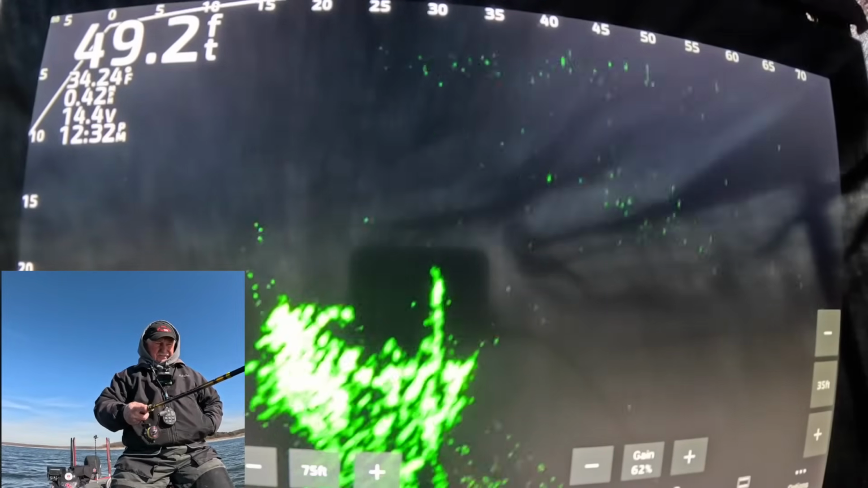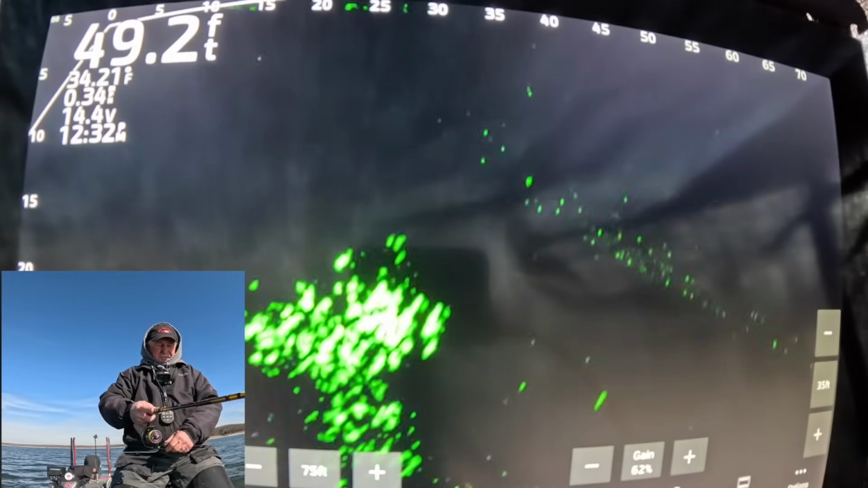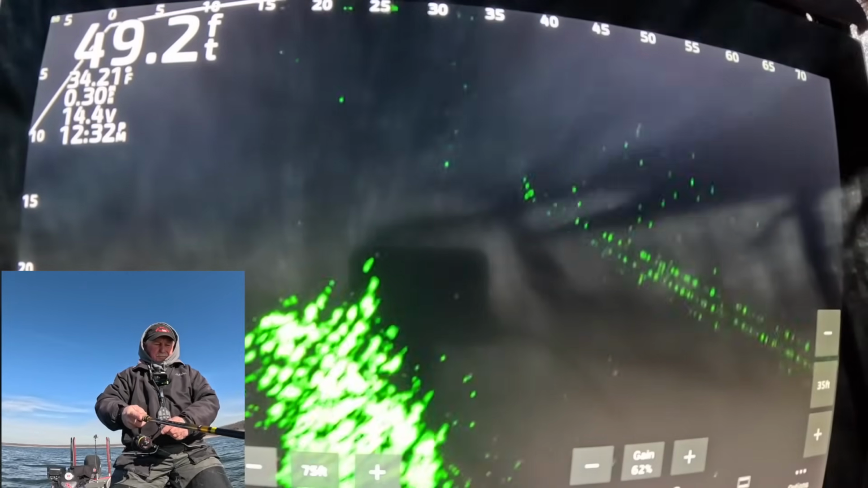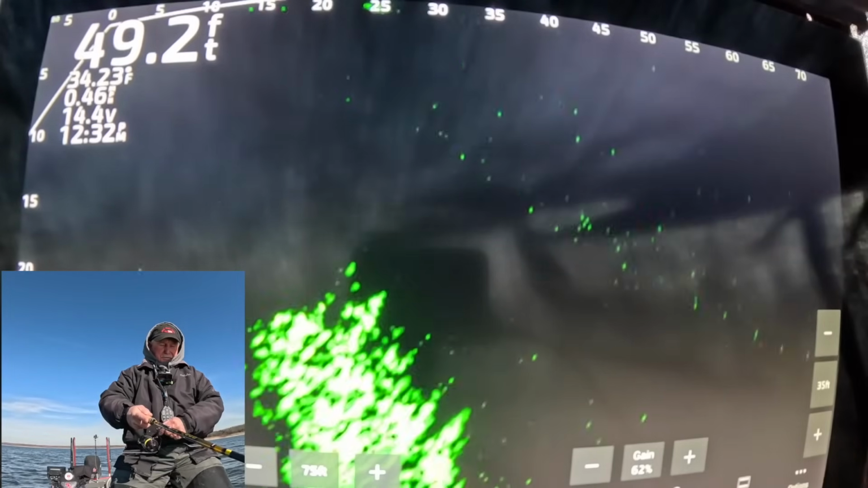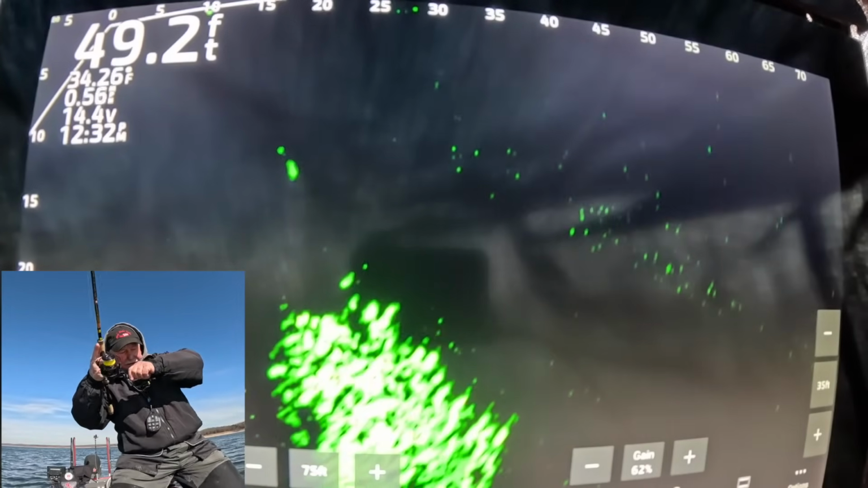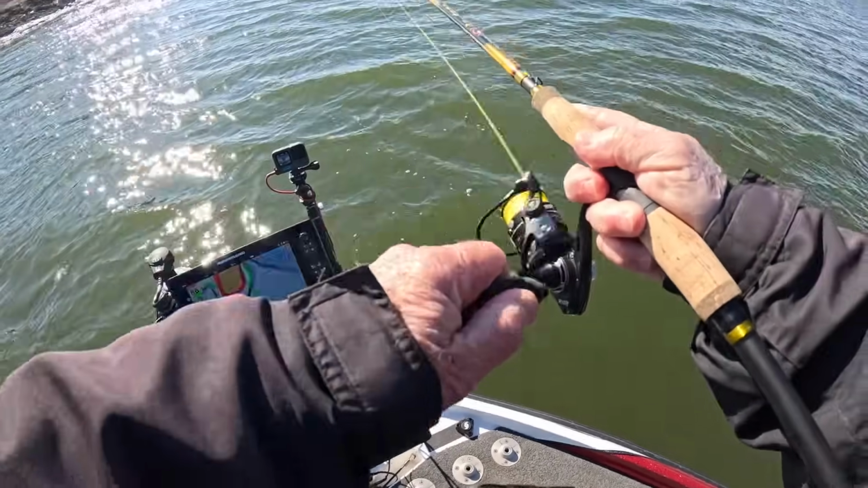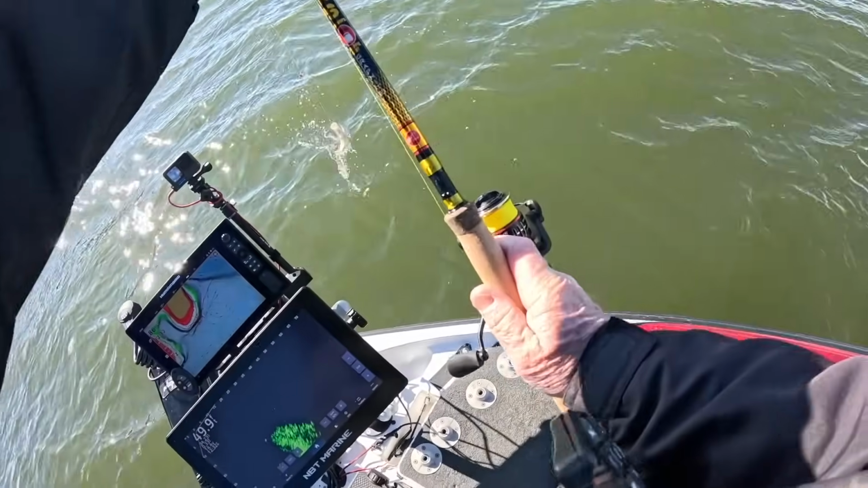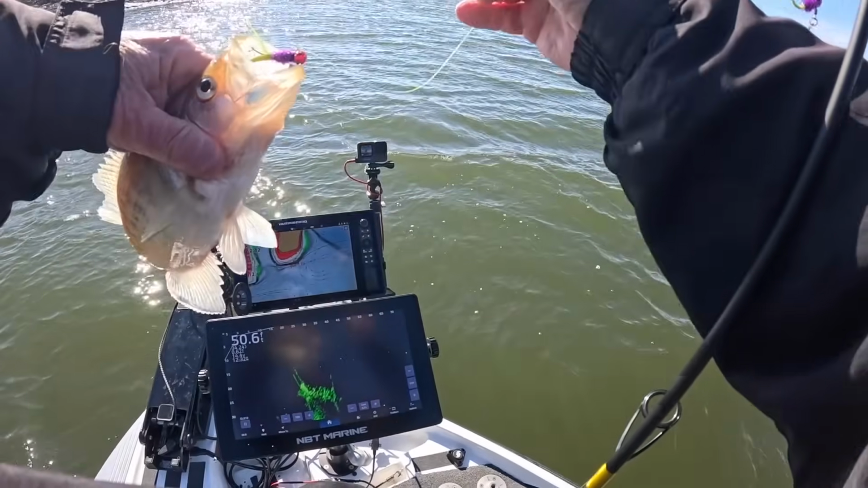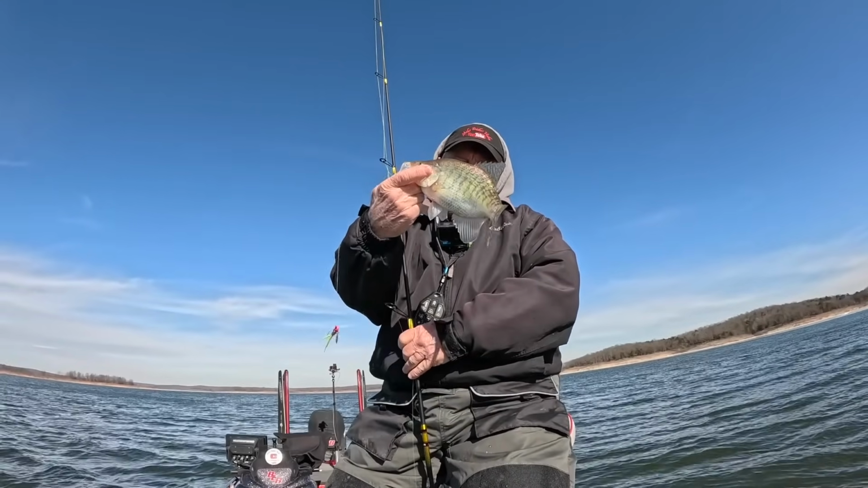Looks like there's a few decent fish in there. There's one chasing it. He got it. He got it. Yeah. I got straight 6 pound or 5 pound crappie braid, K9 crappie braid. I was wondering, this water's pretty clear. I was afraid tying that braid straight to the jig might spook them, but they're not caring about that at all. Nice little fish. There we go.